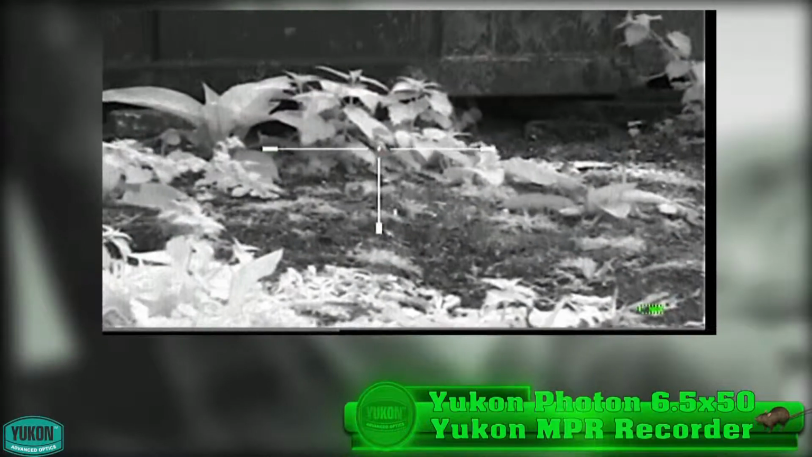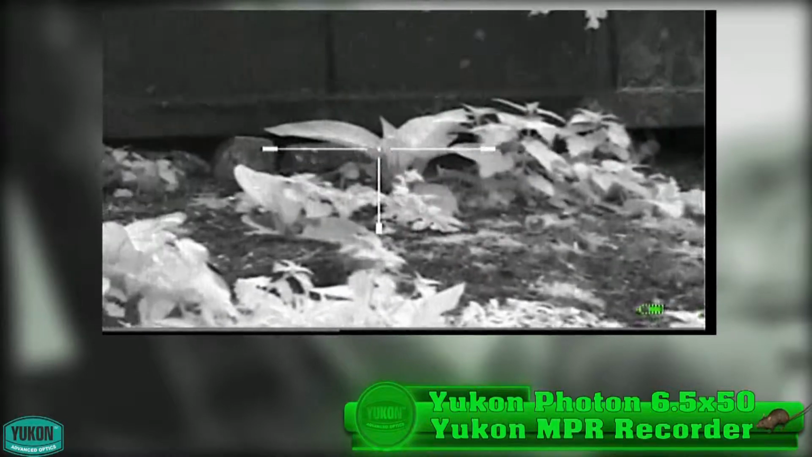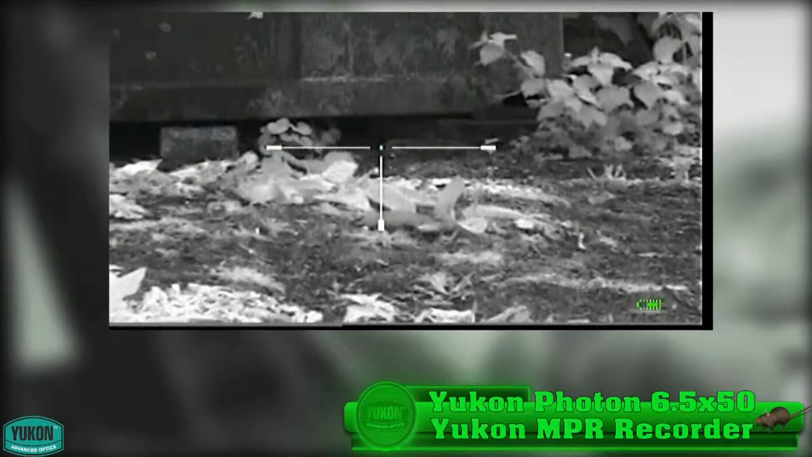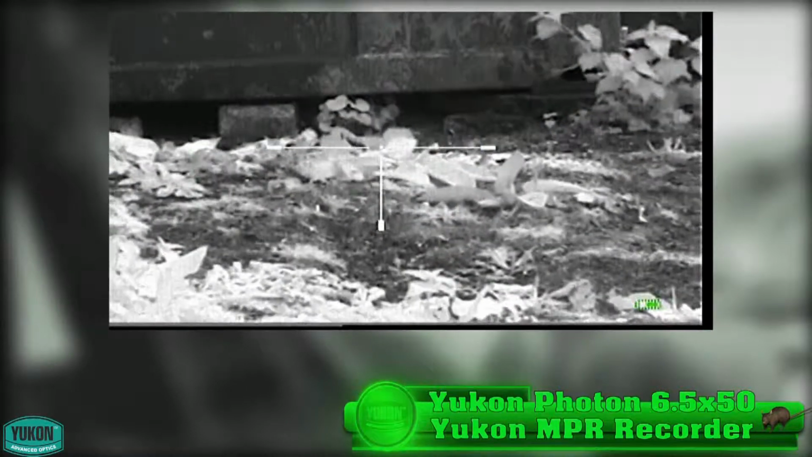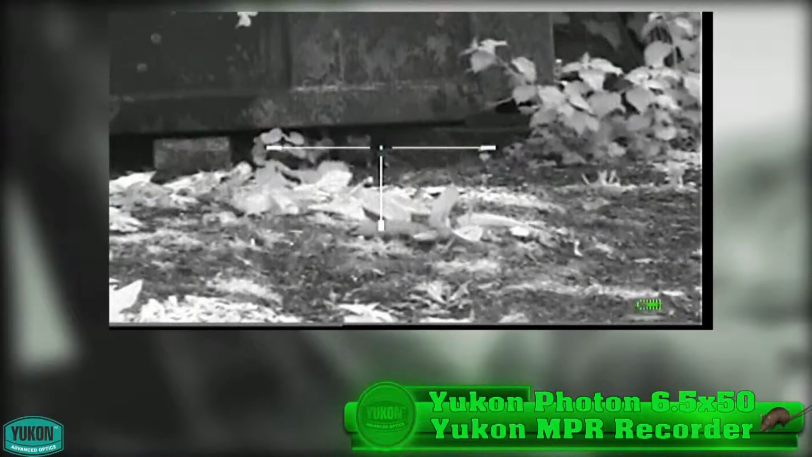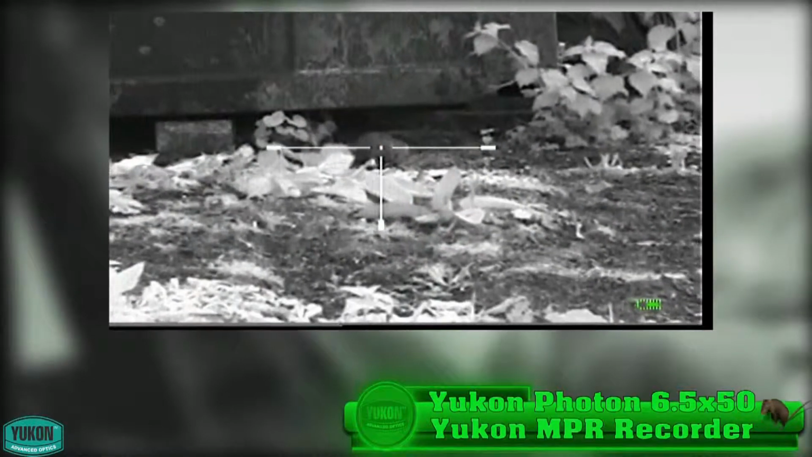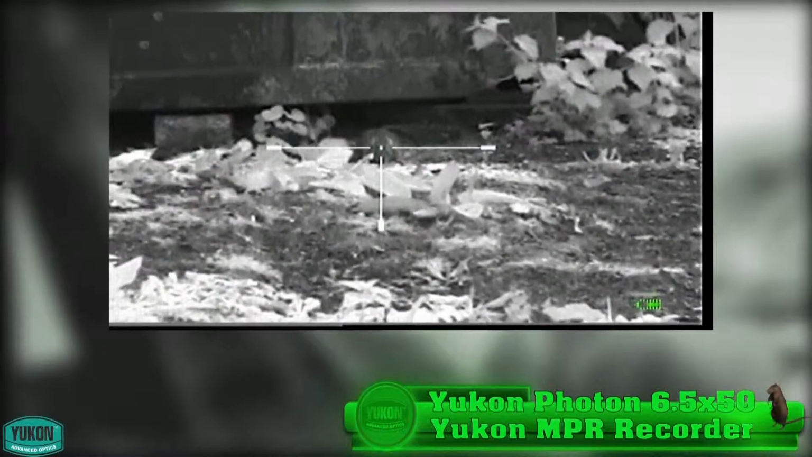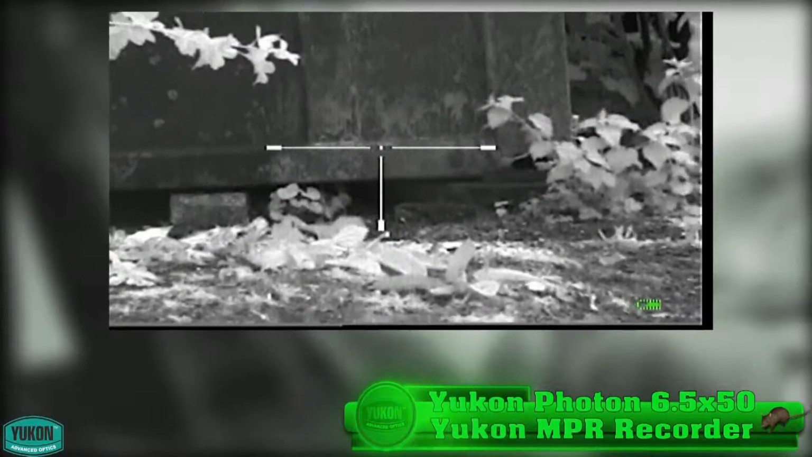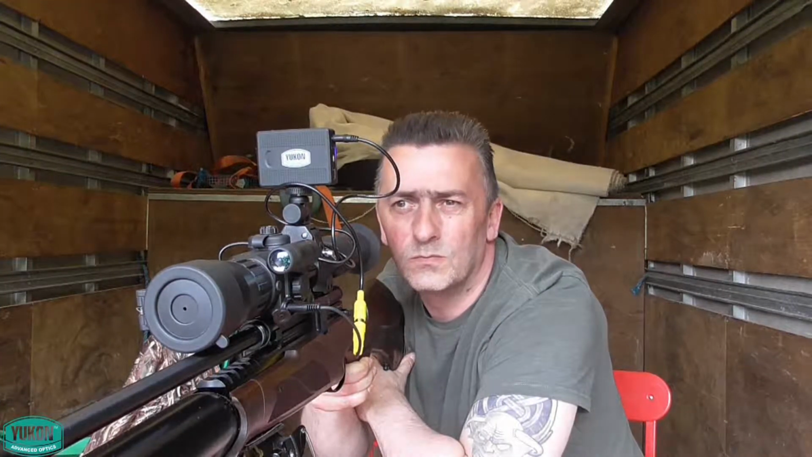Now on to the final rat for today. Again, taking an interest in the liquid fishy bait. Straight on headshot. Clean and quick. So, okay, not a big number of rats today, but still a few less rats on the allotment.